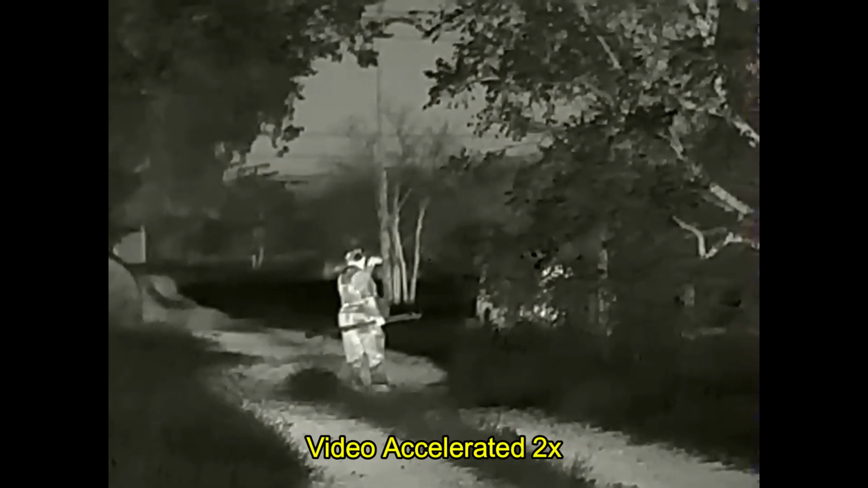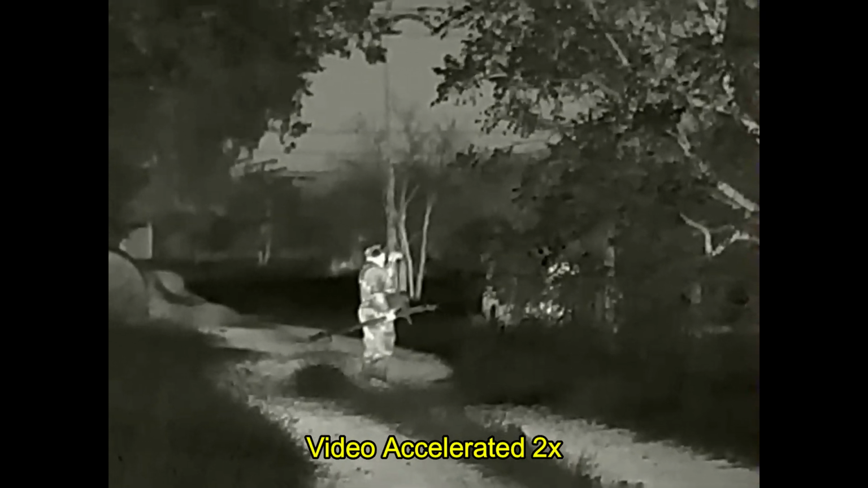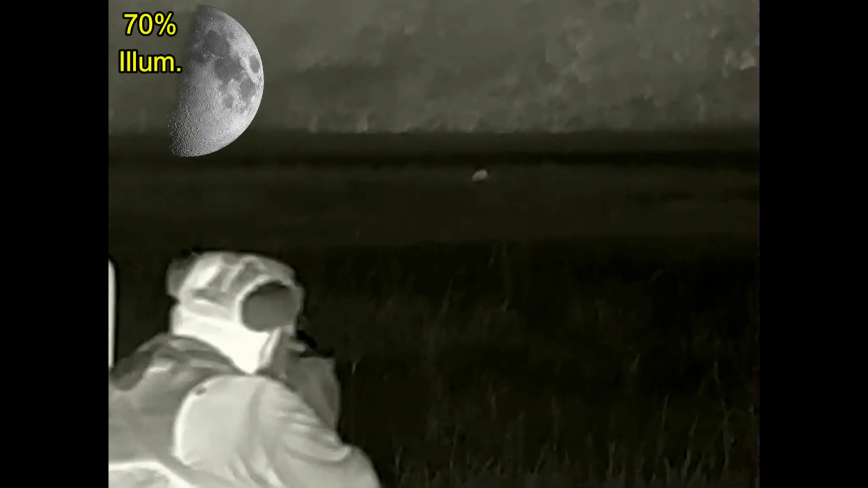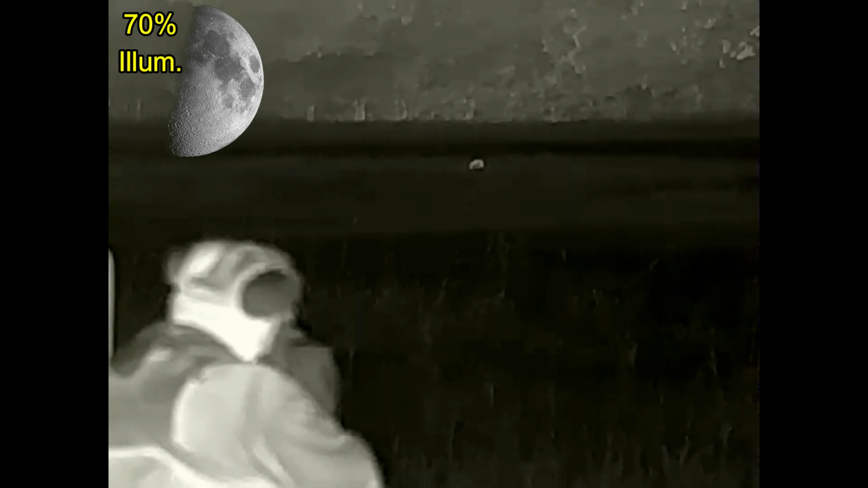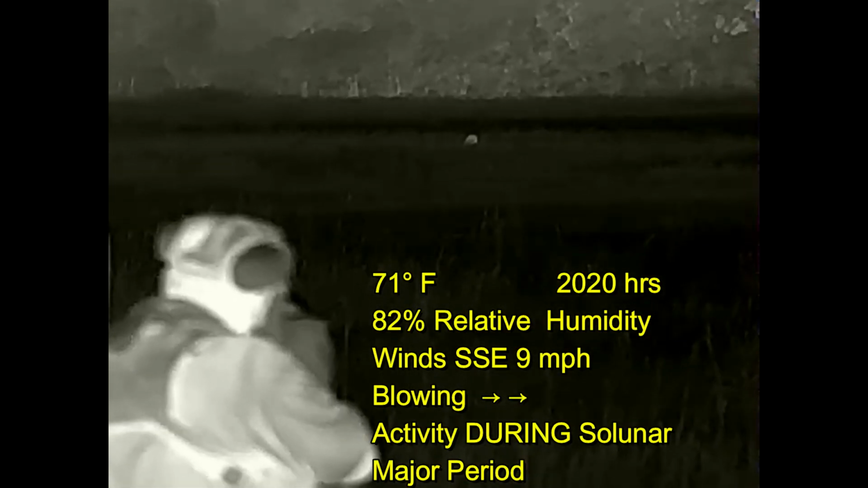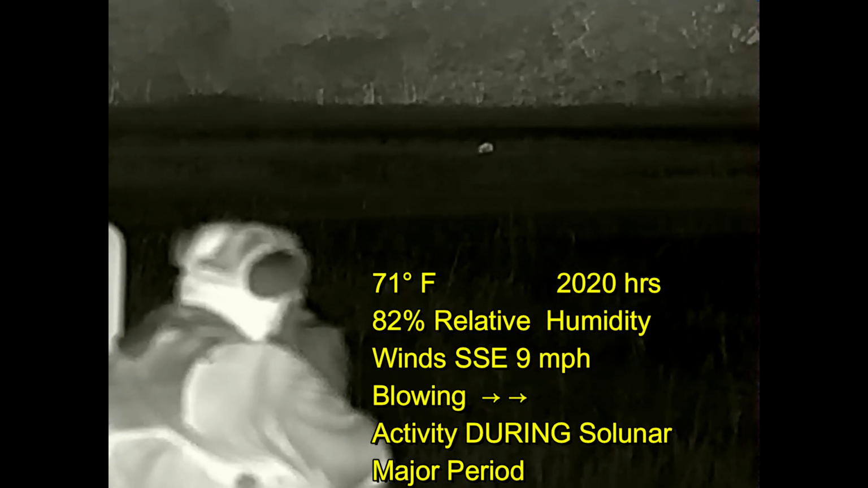And here I've sped up the video. I'm peering into the next section of the field, looking for the hog that Ben can see from right here. Ben followed along, and we set up next to a tractor that we used for some concealment because it was awfully bright outside. The moon was at 70% illumination, and we could actually see fairly well. And we're just waiting for the hog as it is slowly working in our direction.